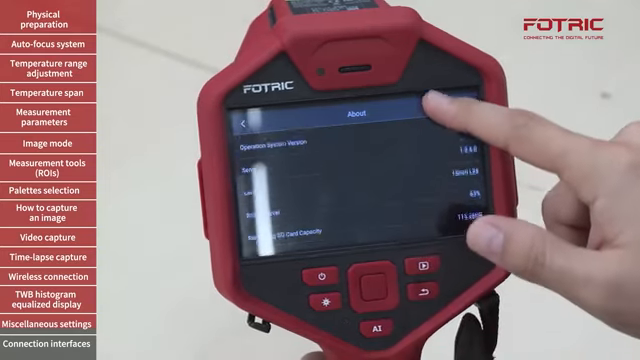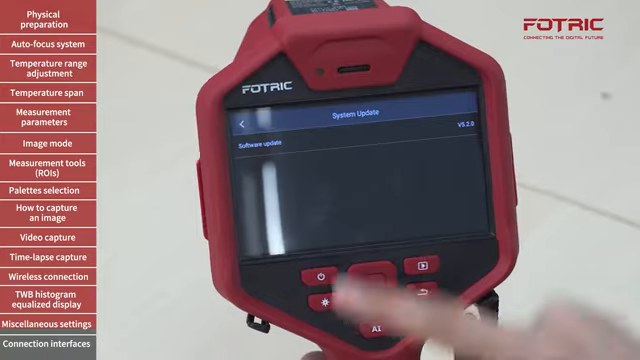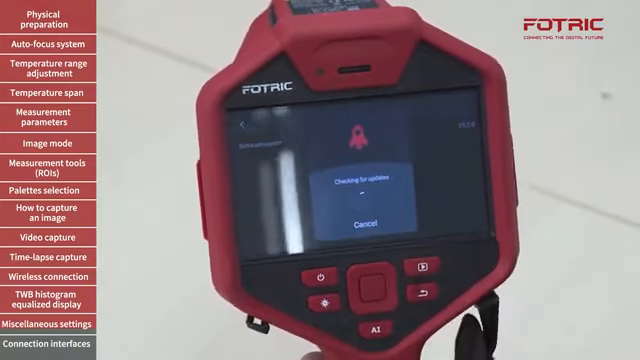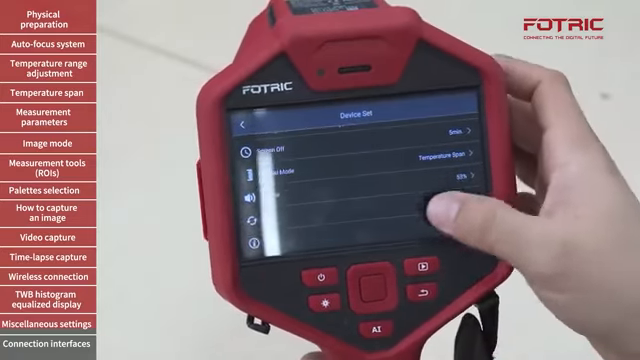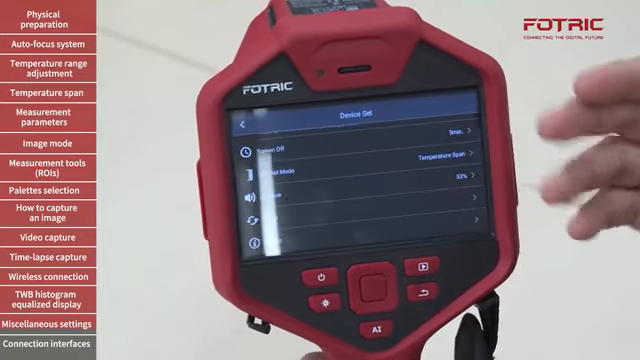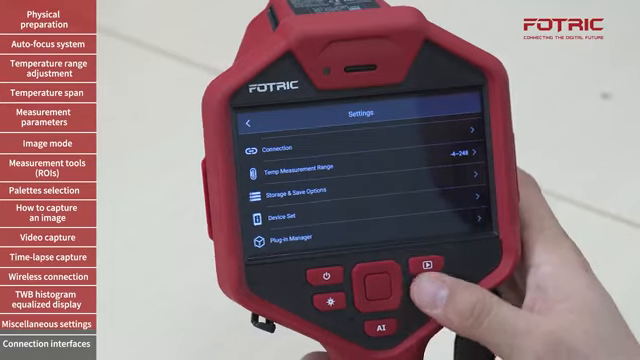We will go find the last row, which says System Update. And in Software Update, we're gonna tap and let the camera search for updates. Once the camera finds it, we just hit upgrade and the camera will do it. Remember that in order to do this, we need to load the update file onto the camera SD card.